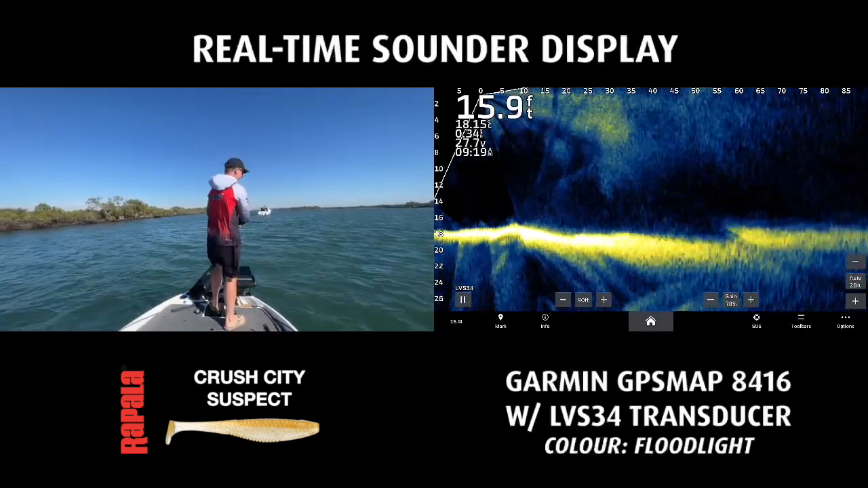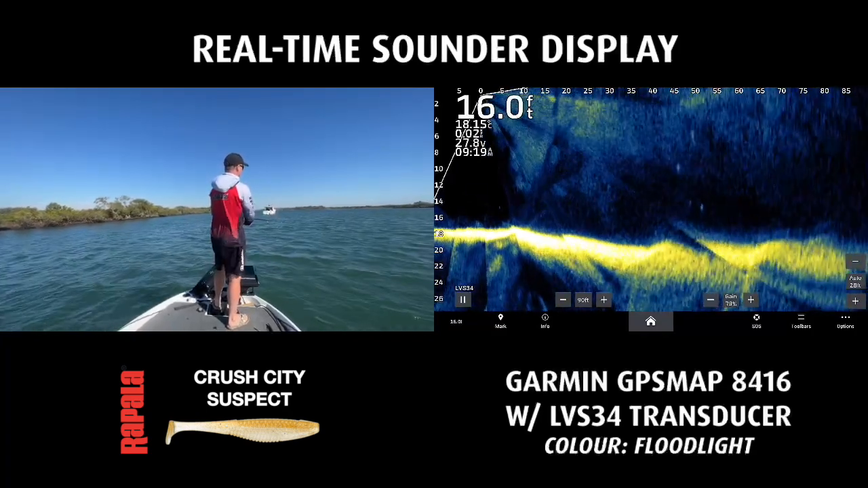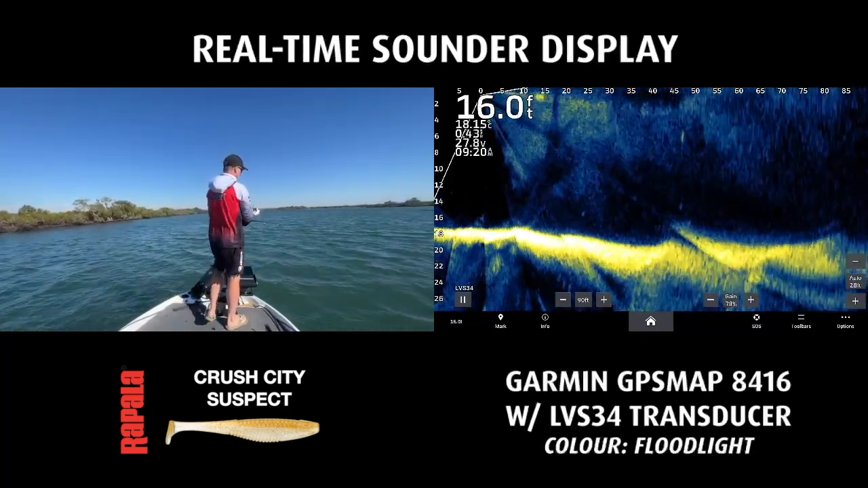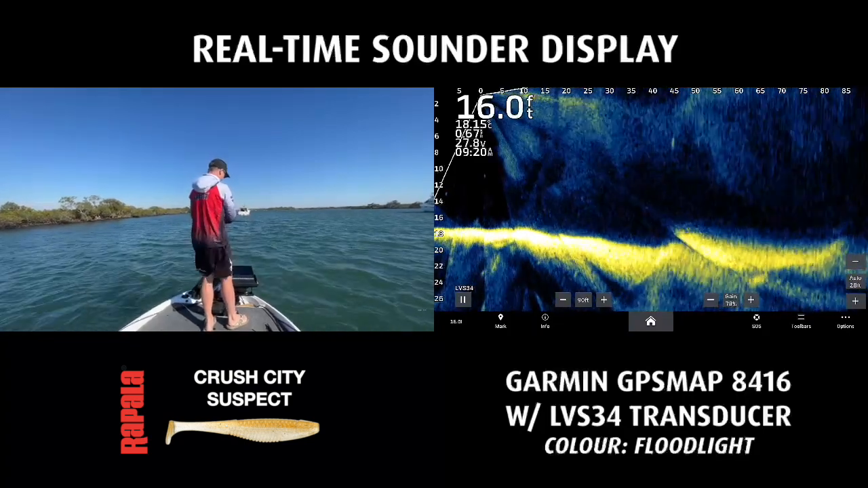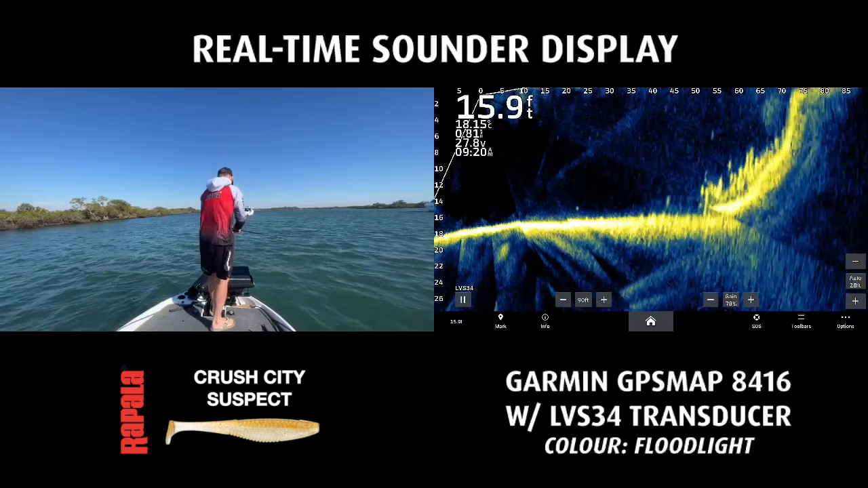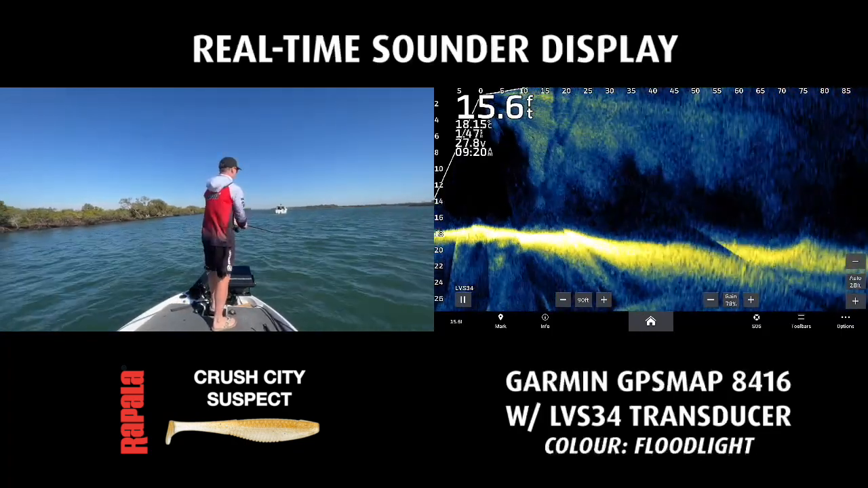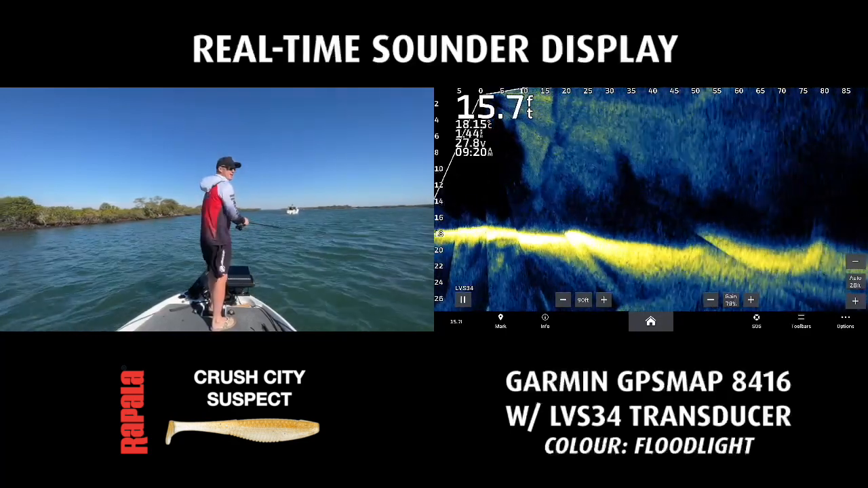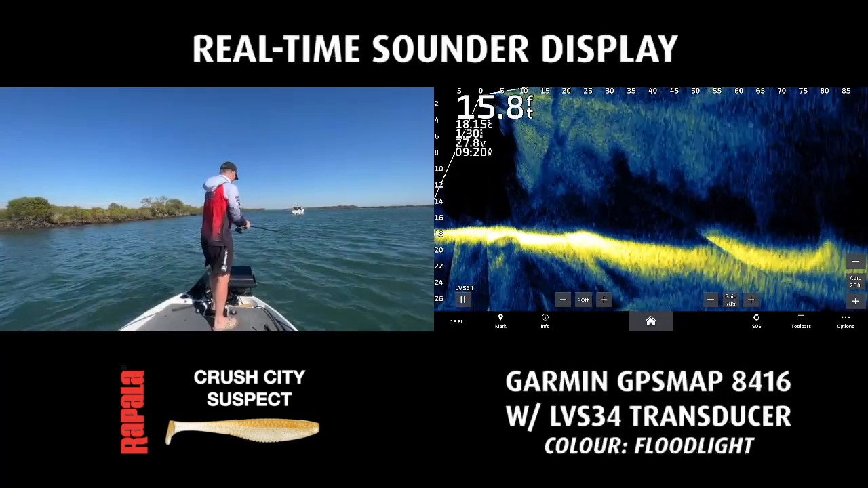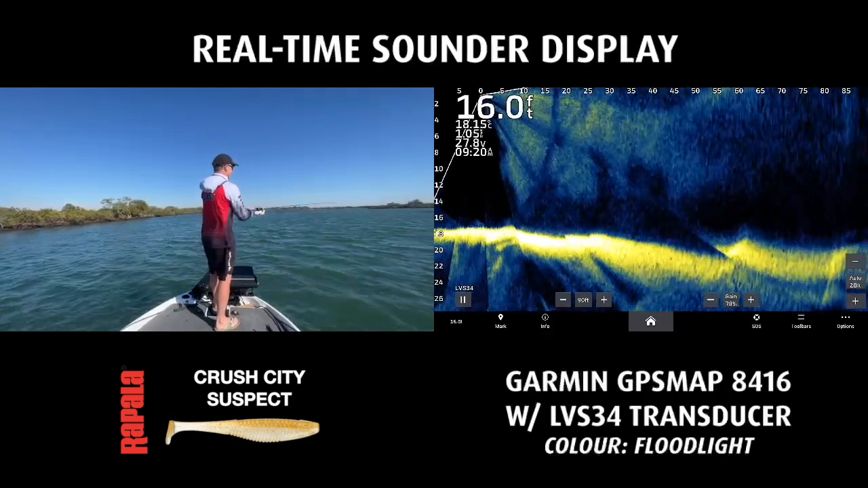This is way out of my comfort zone, deep water fishing. But at this time of year, you'll see on the live, look at all the fish schooled up along the bank there. A lot of them will be luderick, but there's plenty of bream through here. They're all sitting in these sand cutouts.